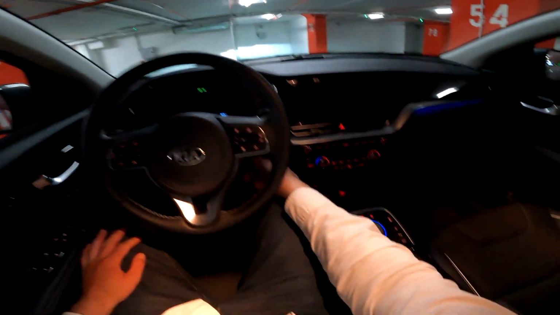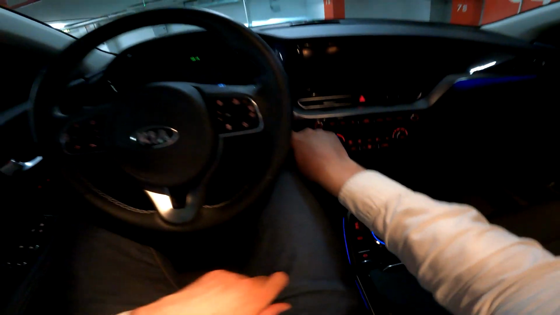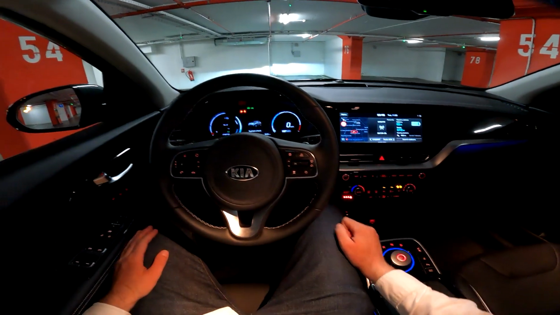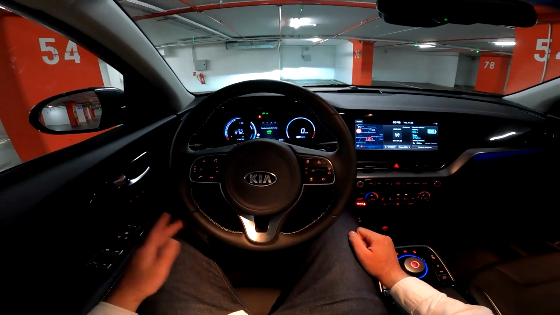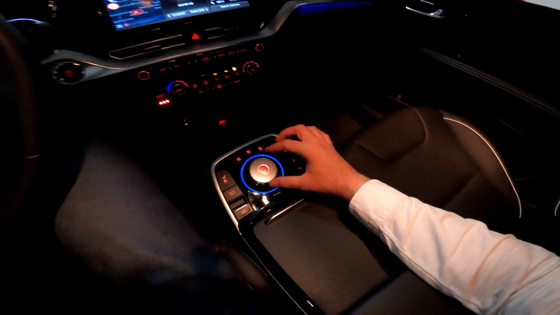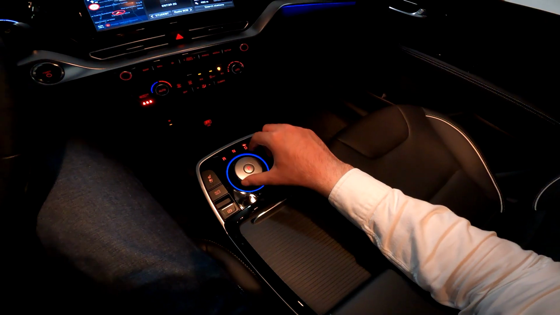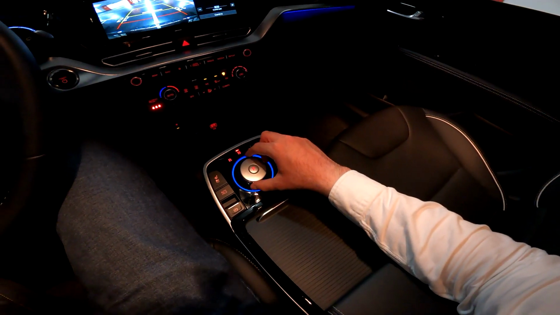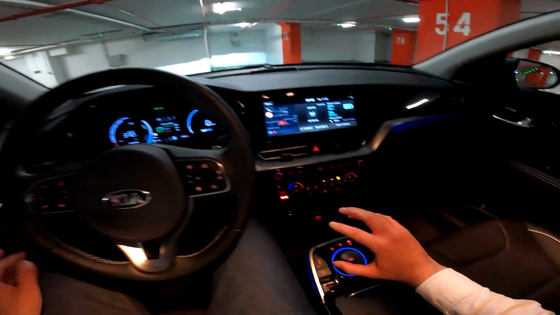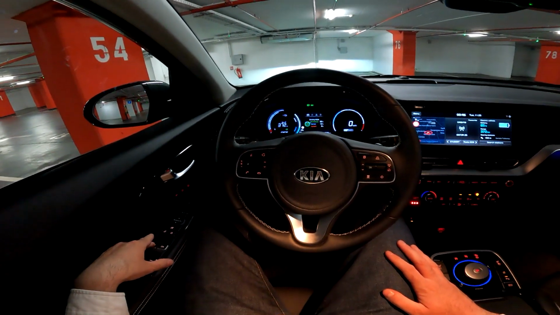Alright, so let's go. You start by pressing the power button. It comes to life. It's a nice detail to have the power button and not the start engine button, because we have an electric car. And this is your gear switch. It's a controller actually, so neutral, reverse, park. And this car has the artificial sound, so let's go.